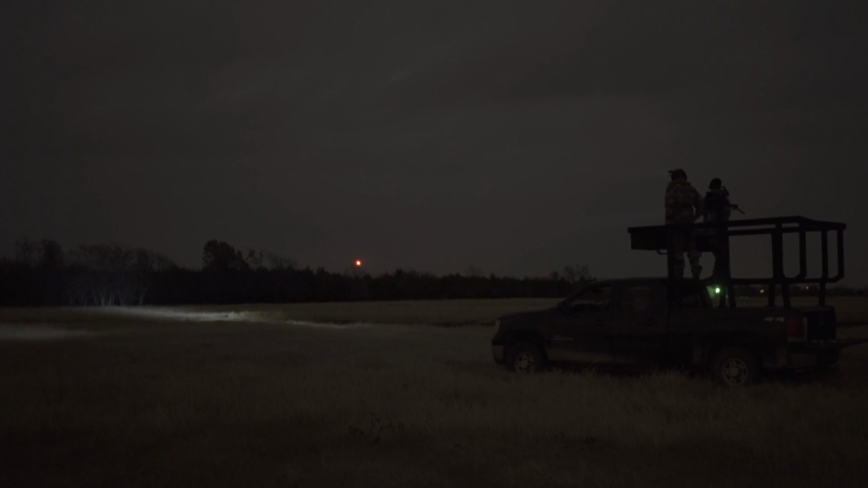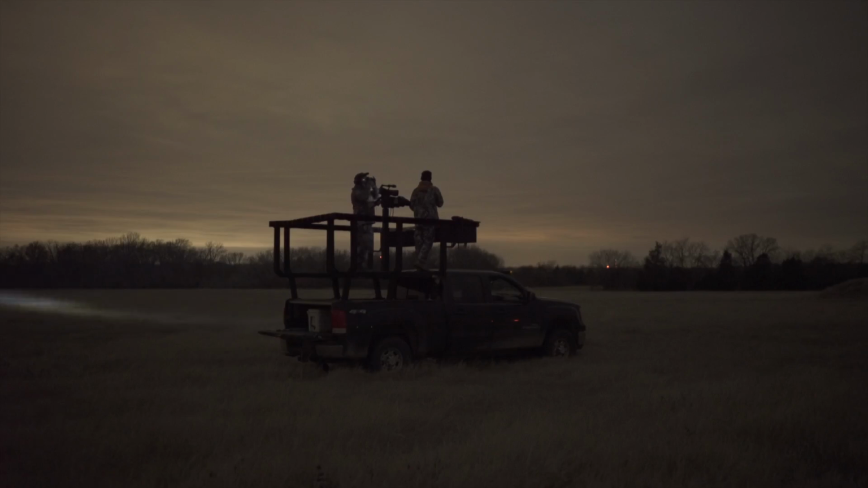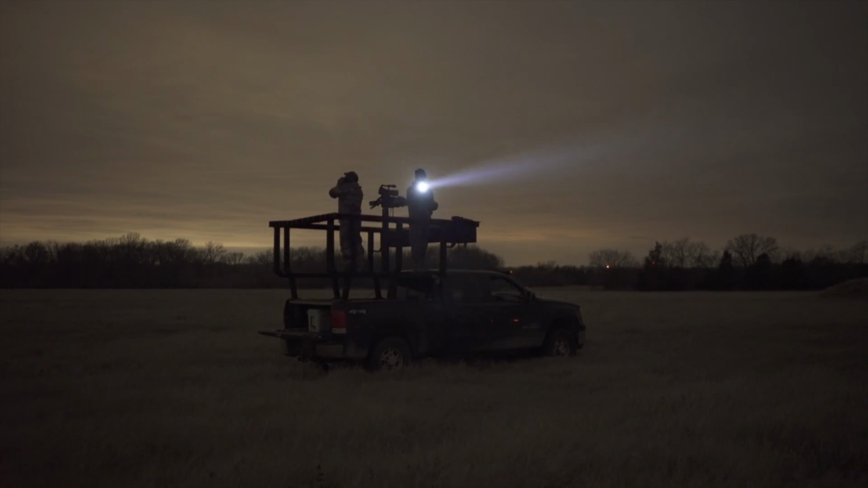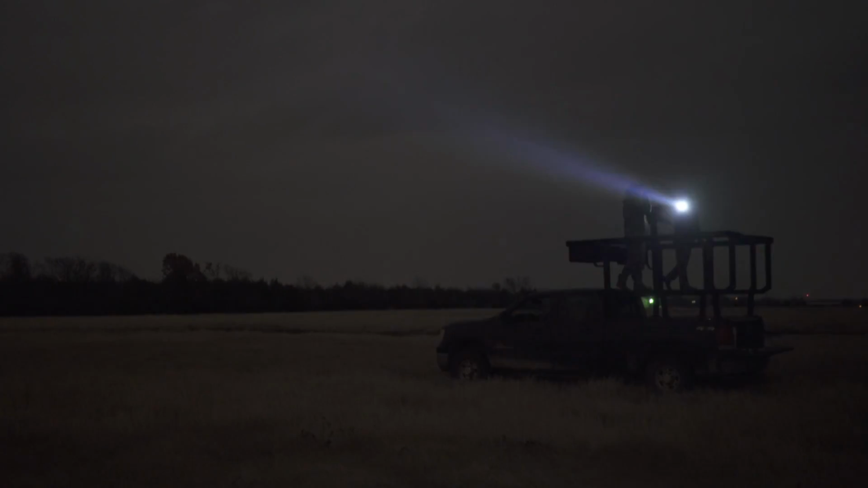This stand is the perfect 1-2 punch and clarifies exactly why we prefer going to distress first and backing them up with coyote vocals. We were hunting near a dead pig, so I knew coyotes were close by, and after only a few seconds of baby cottontail, the first coyote decided to come check us out.